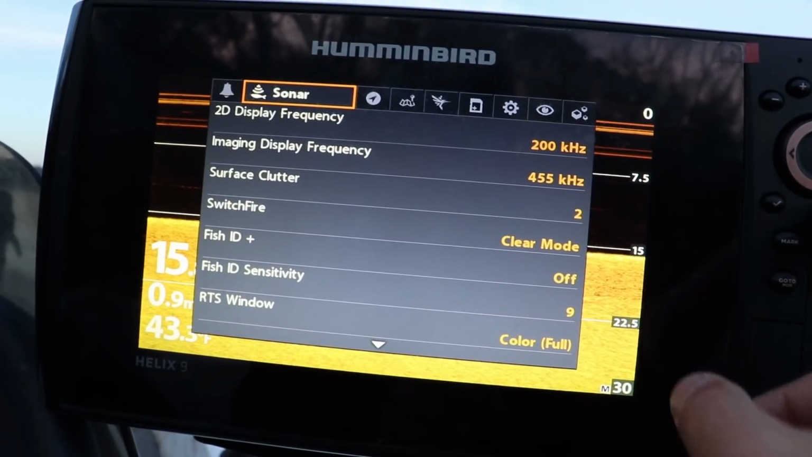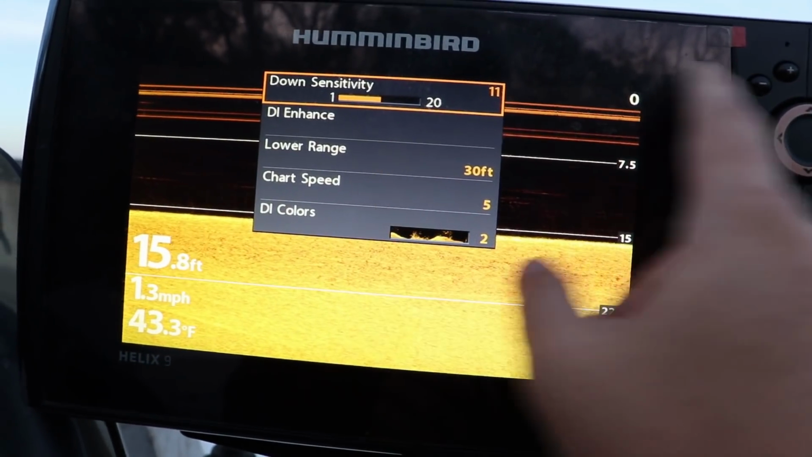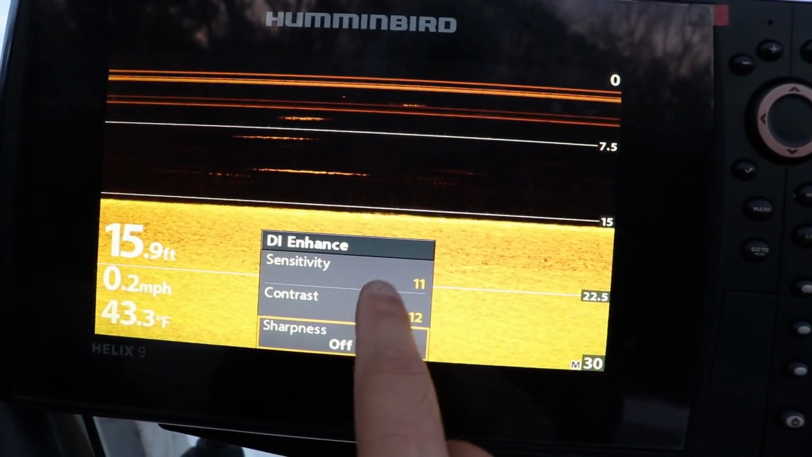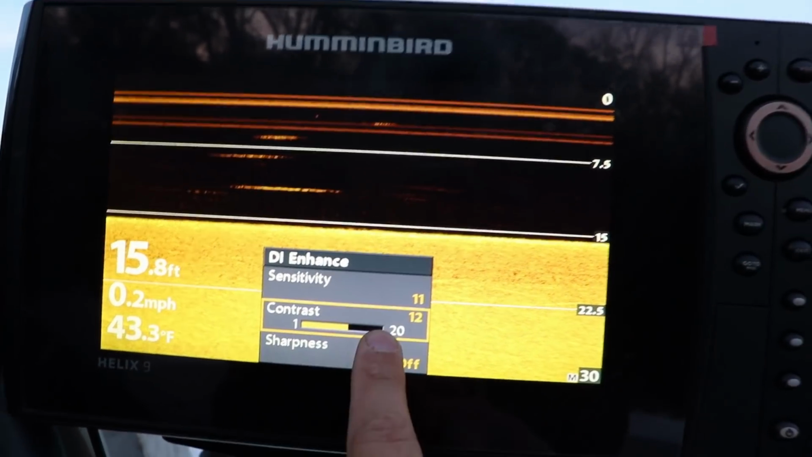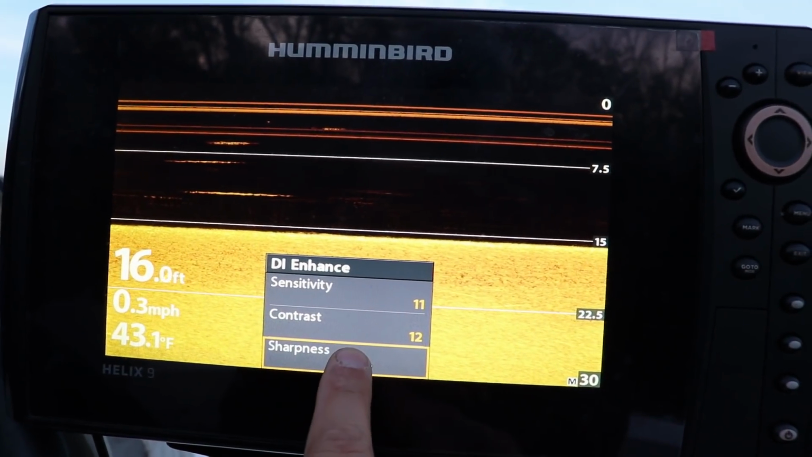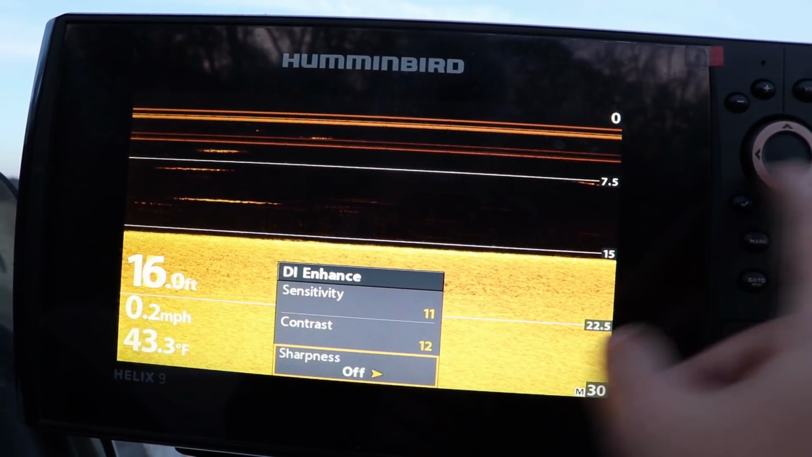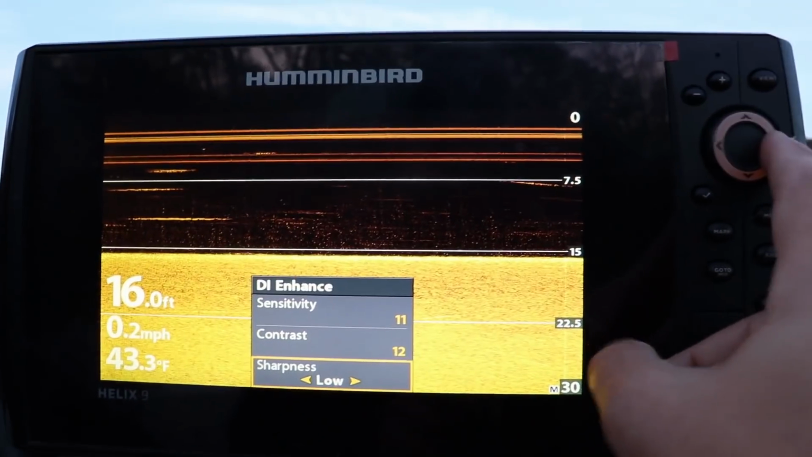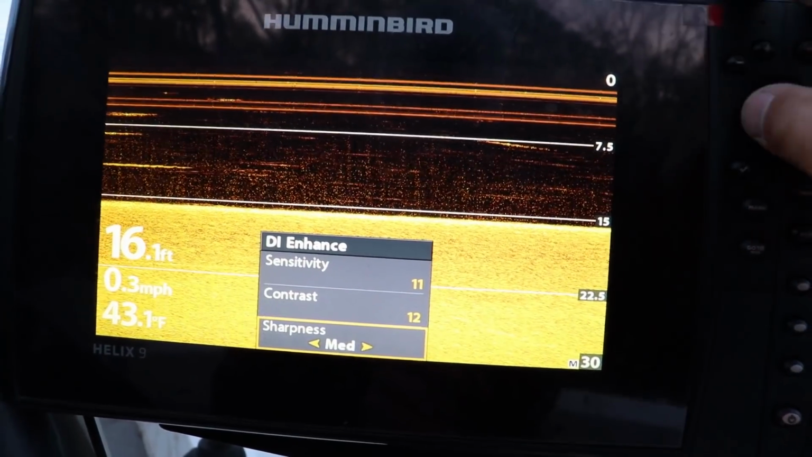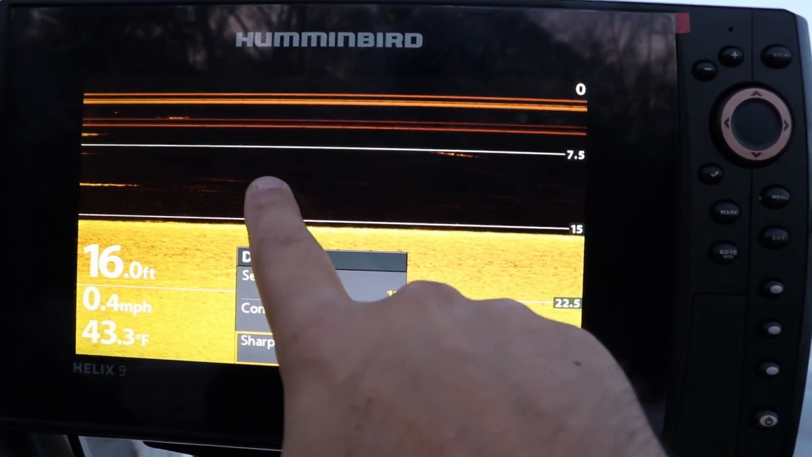Your down imaging, if you go to your down imaging enhanced here, I know I'm kind of giving a quick rundown, but my sensitivity is turned up, my contrast is turned up. I leave my sharpness off. If you want to turn this on, I would turn your contrast down a little bit and your sensitivity down a little bit. I find it gets a little fuzzy. See, if we turn it off, see how it's pretty much a black background.